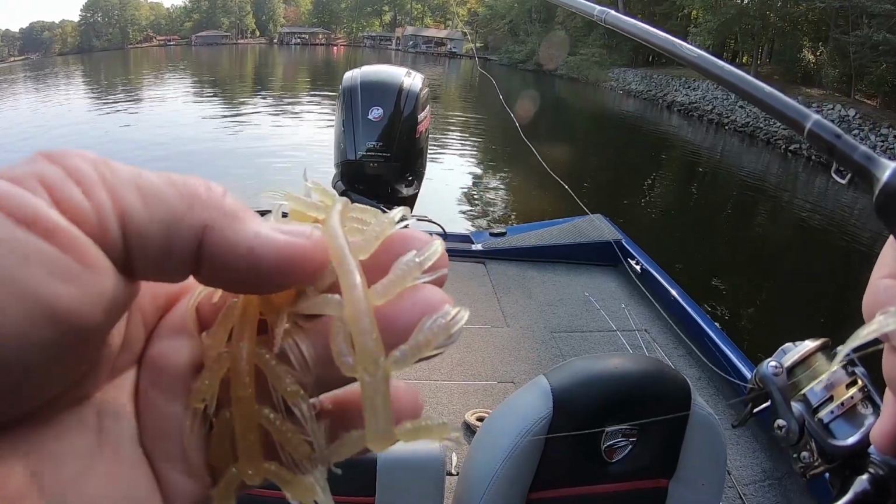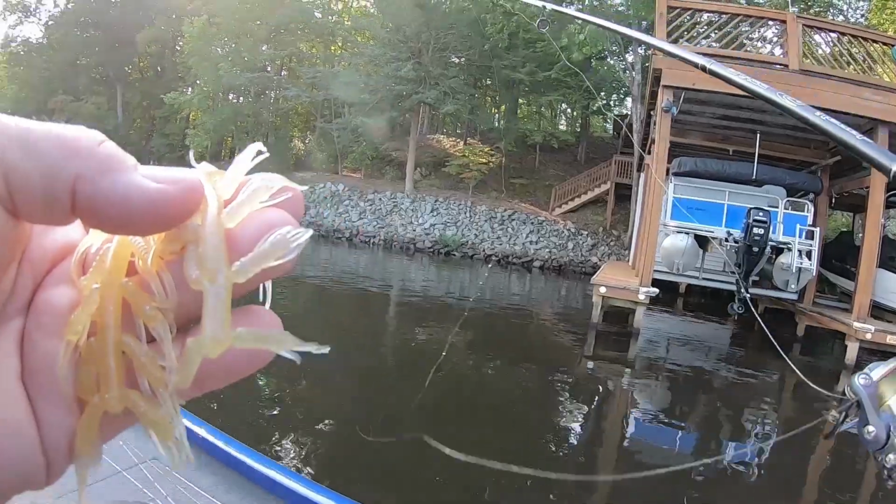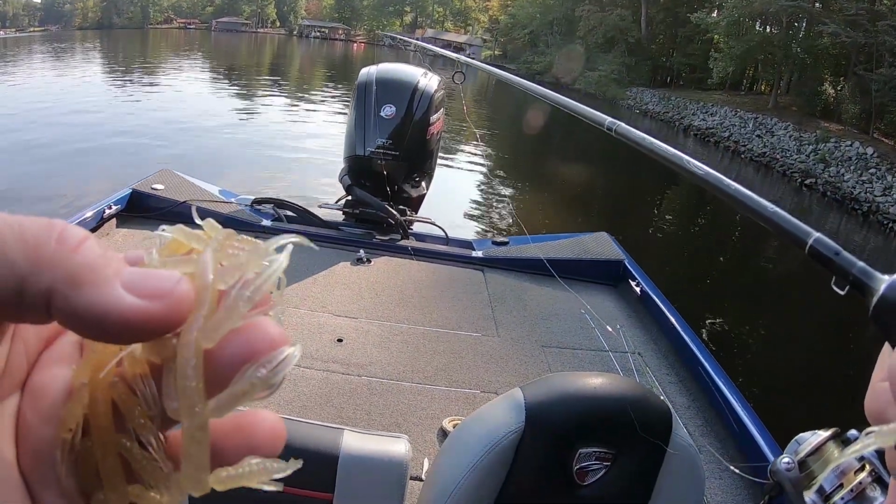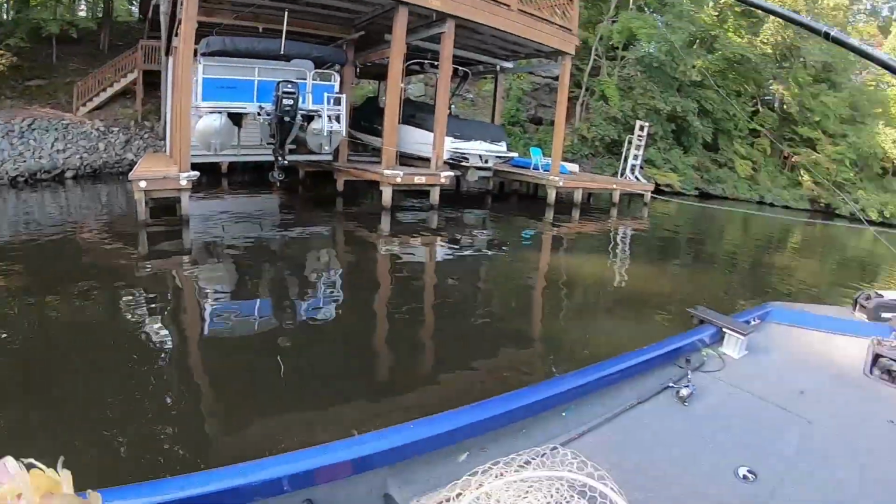I made these a long time ago, guys. I went to my shop and just started picking them up this morning. It's purple, silver, and gold flake. That's what I can see in it, okay? 008, which is small flake.